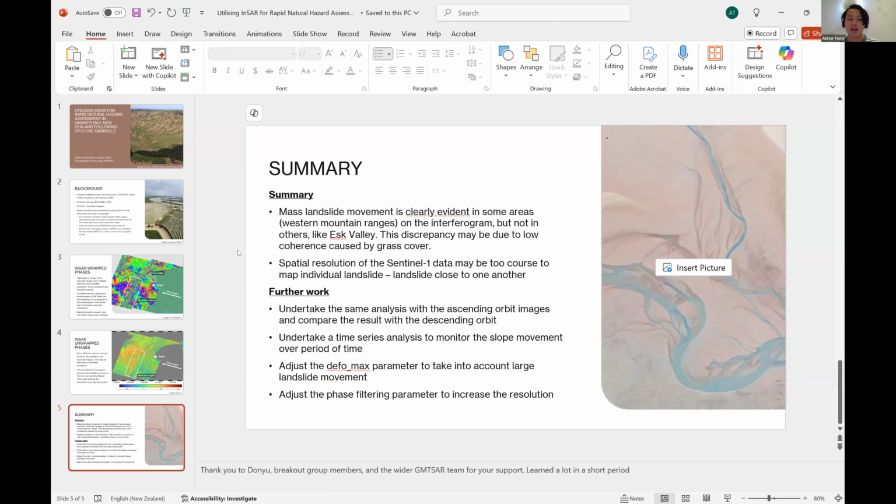So I was hoping to see that, but I didn't really see it here, which I thought is quite interesting. I guess the landslide movement is more clearly evidenced in the mountain ranges region, but not so much in the valley, which has grass cover. So it might be due to low coherence, perhaps. I'm not entirely sure.